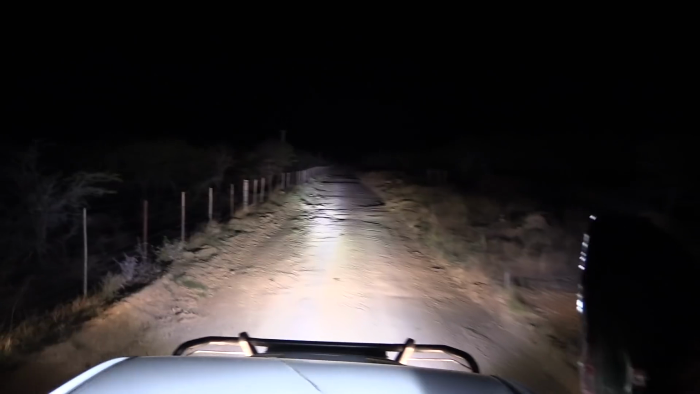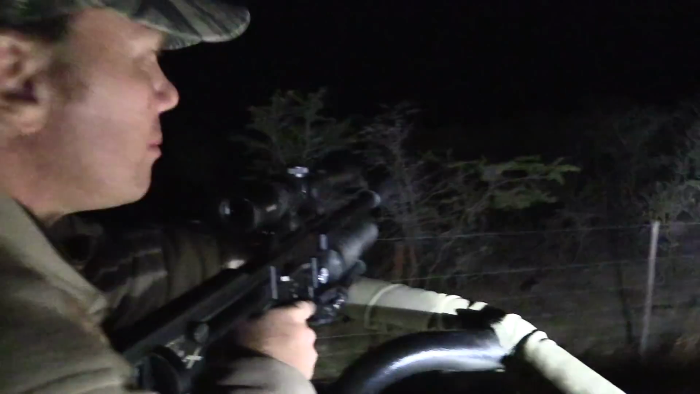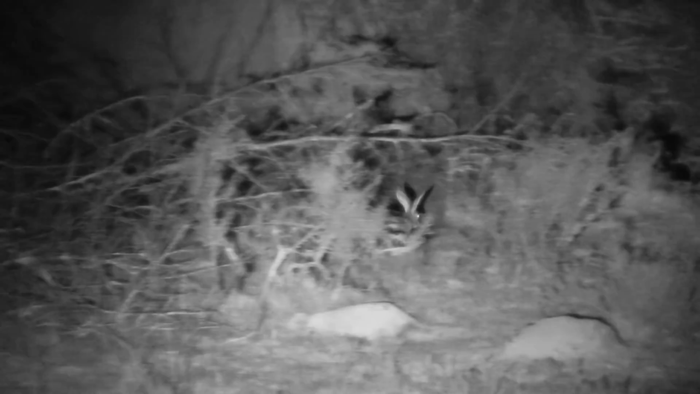At this point, I decide to hand the Impact over to Richard, who I can see is just itching to shoot. Richard has done some hare hunting with me in a previous video a few months earlier, so I know he can shoot, but he has a frustrating start as the hares just don't want to cooperate.